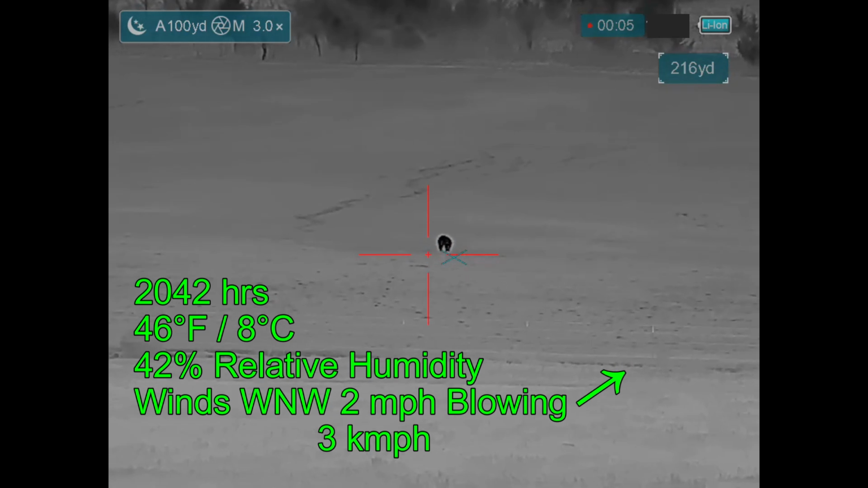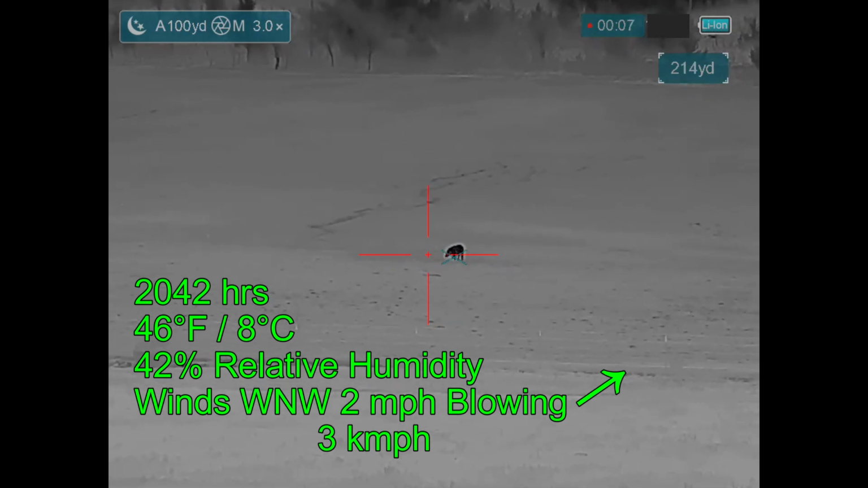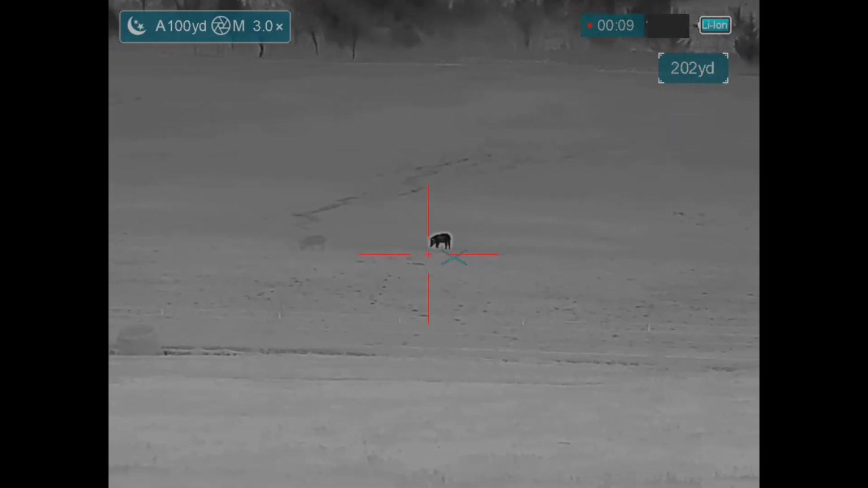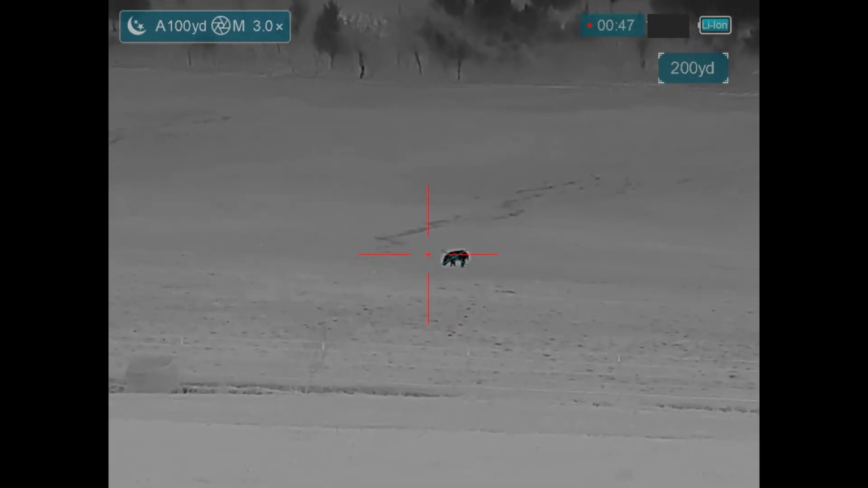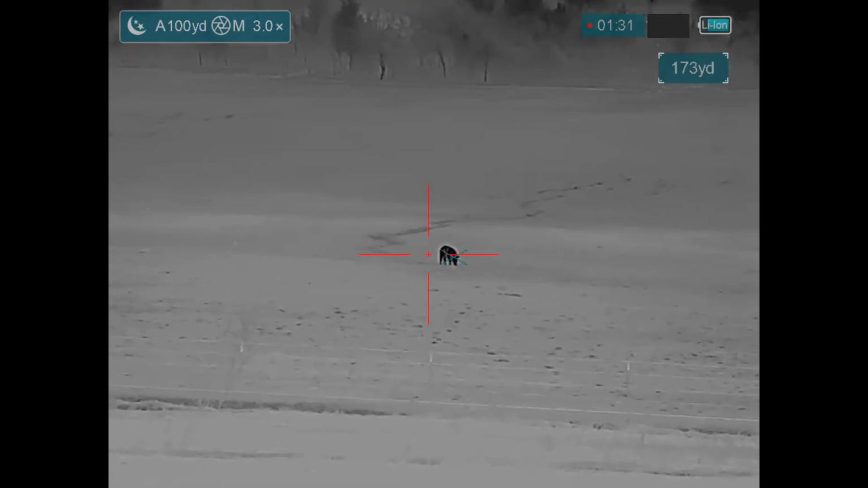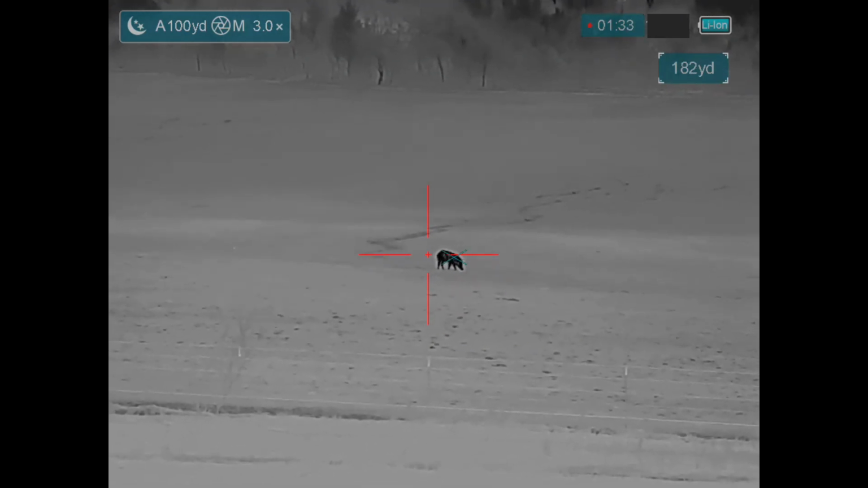Now this hog either came in following me, or I came in upwind of it, crossed in front of it, and it was never able to wind me. Either way, I don't have any idea how this hog got to be here. It wasn't here when I entered the field, and now it is, and now it's my only viable target.